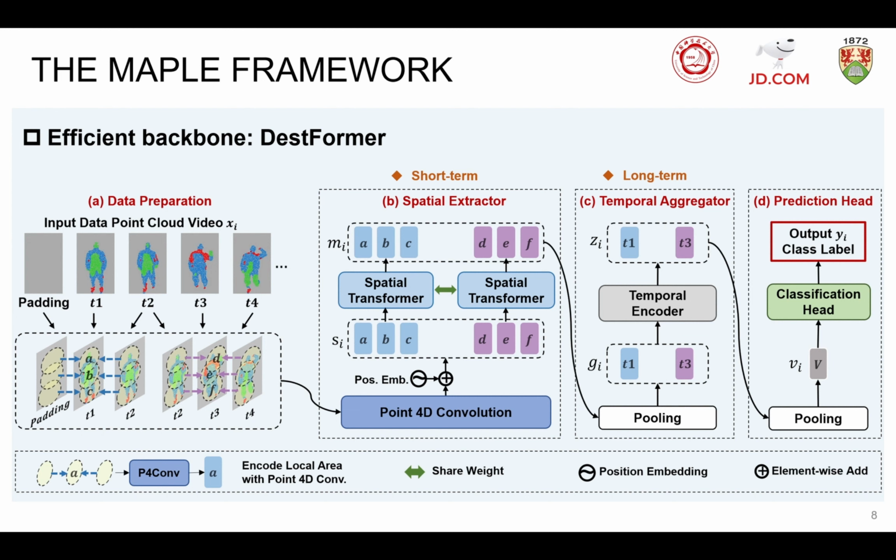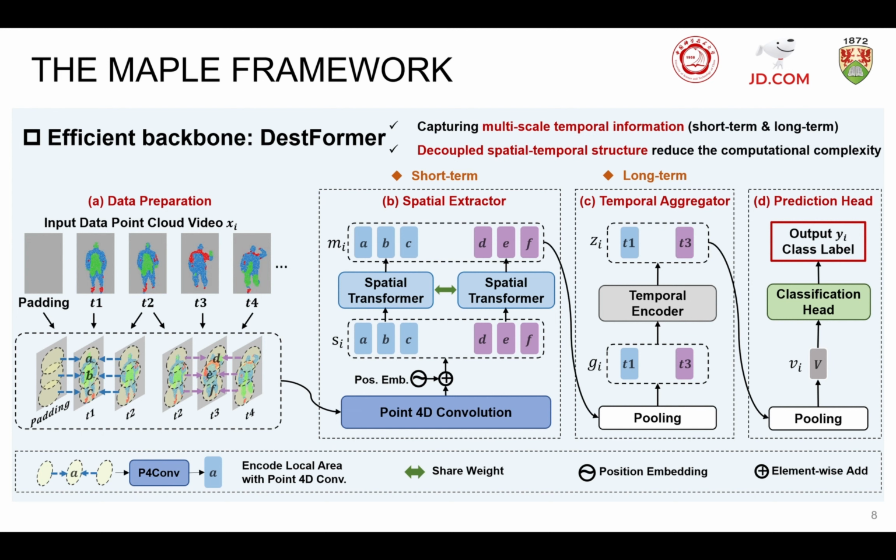Following the temporal aggregator module is the prediction head. It is used to project the global feature Vi into the label space and generate the corresponding pseudo-label for classification. This design not only provides efficient modeling capabilities but also greatly reduces computation complexity.